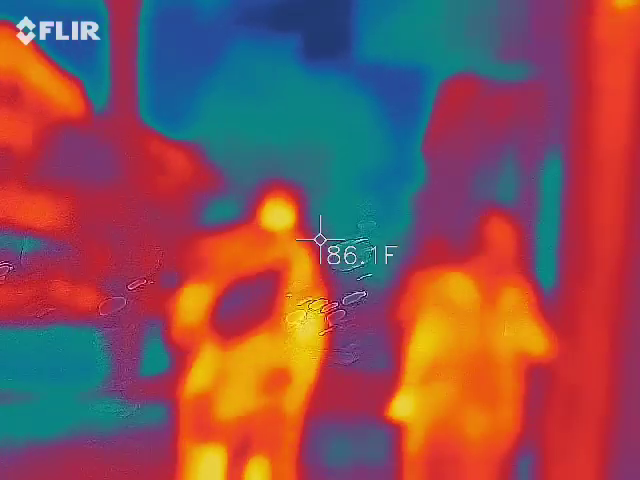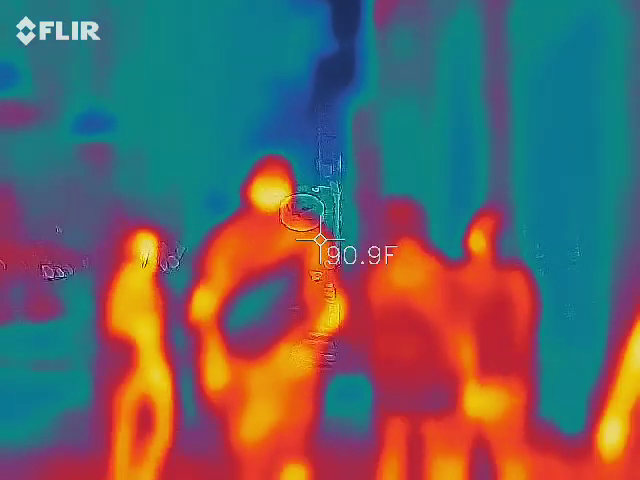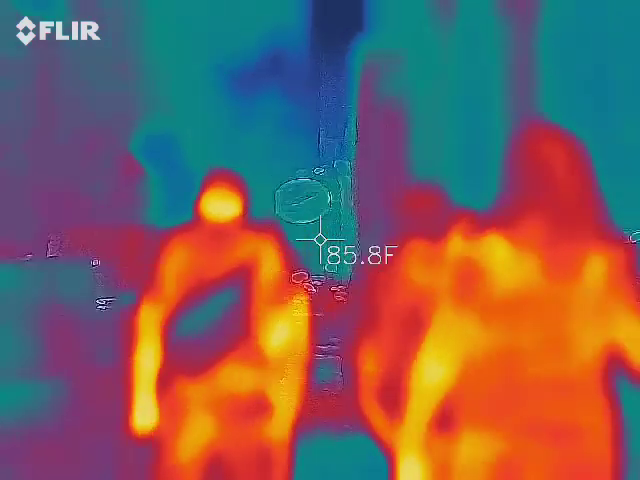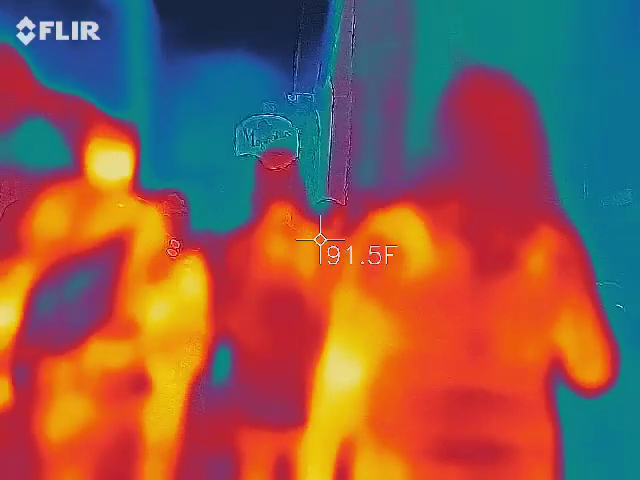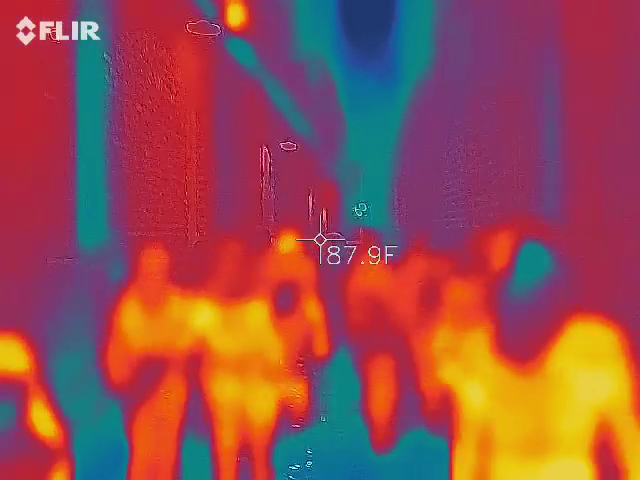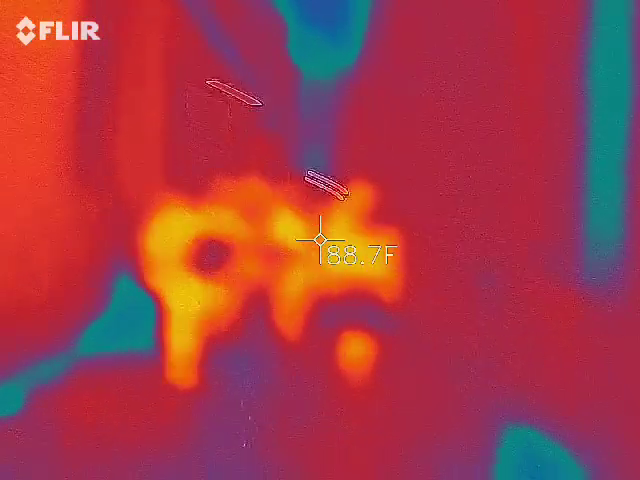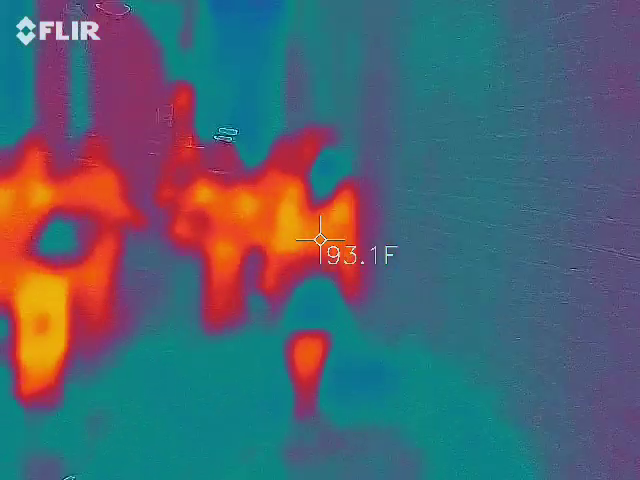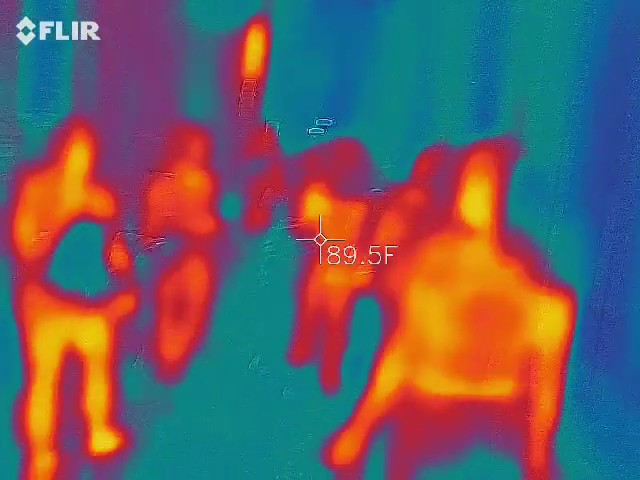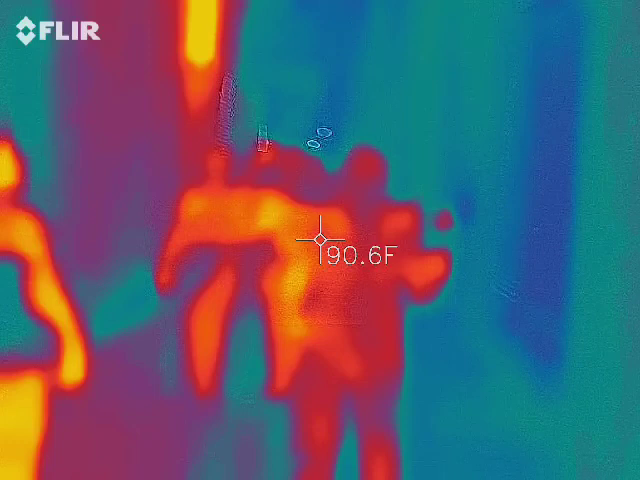Sky looks really nice, doesn't it? Down an alley. Ooh. Cool little cobblestone alley.